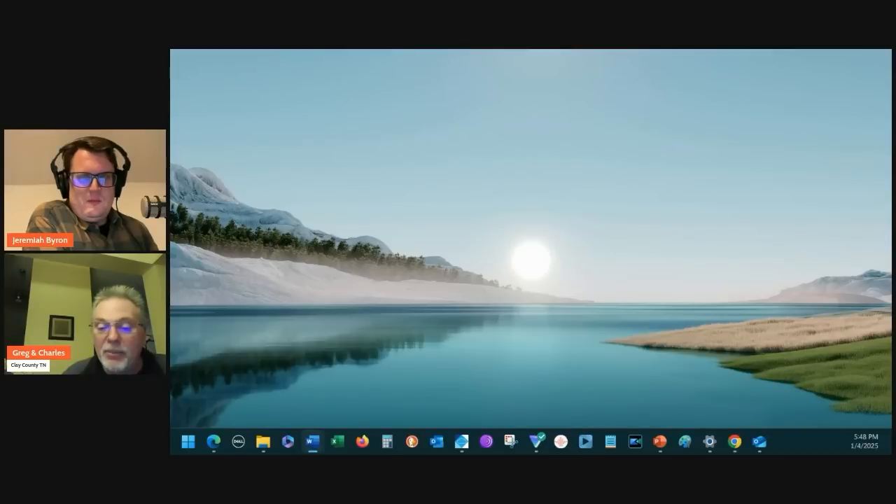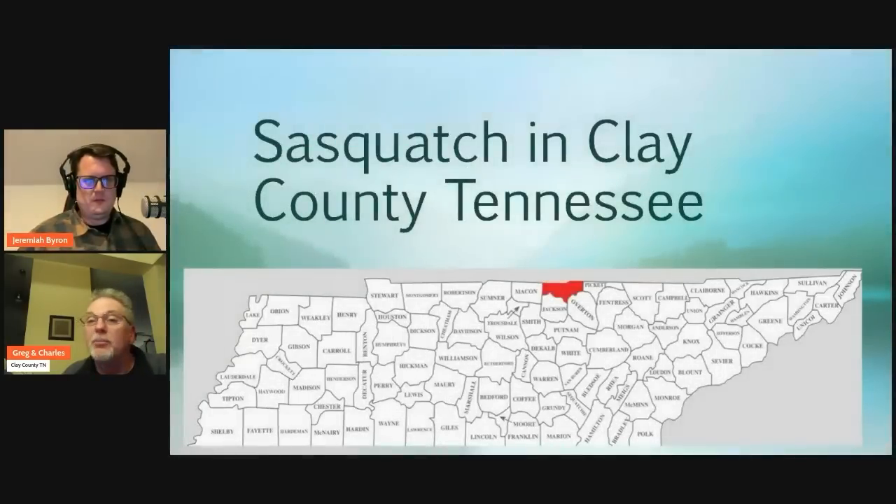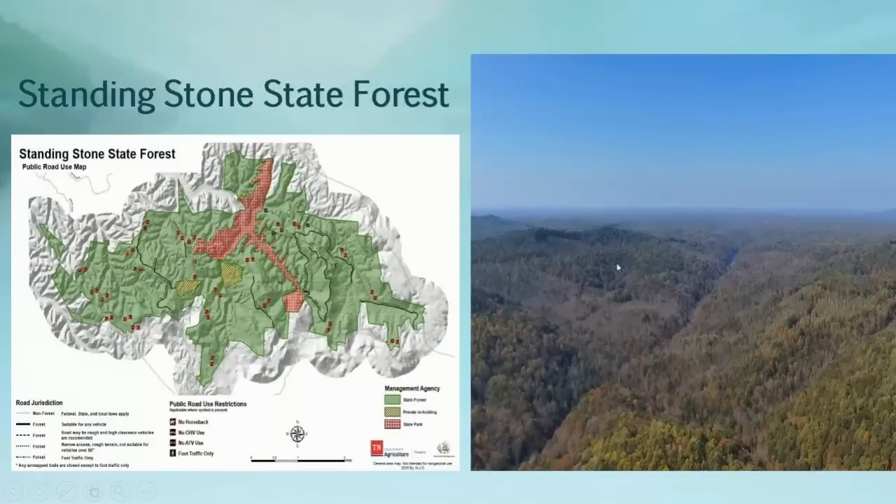But let me get back to my PowerPoint presentation here. It moved on me there a little bit. So here are some pictures I got with a drone down there that week. Here is a map of the Standing Stone State Forest and Park. You can see the state park boundaries here. There's the key, and then the green is the state forest.